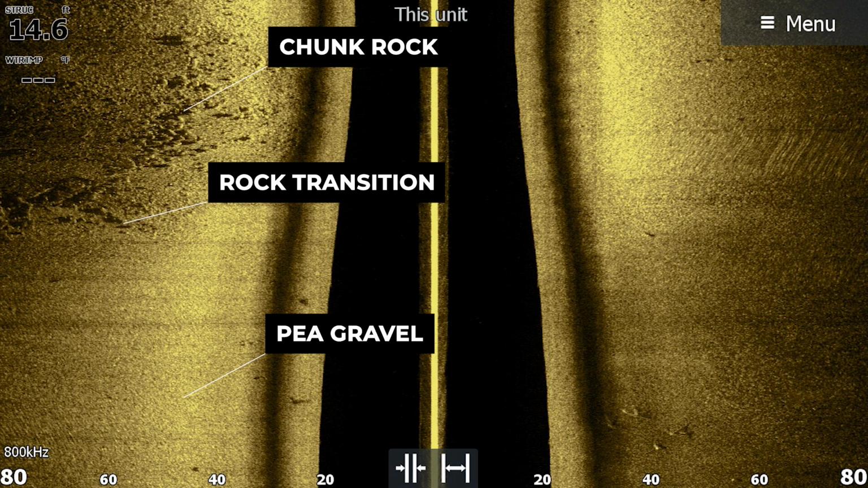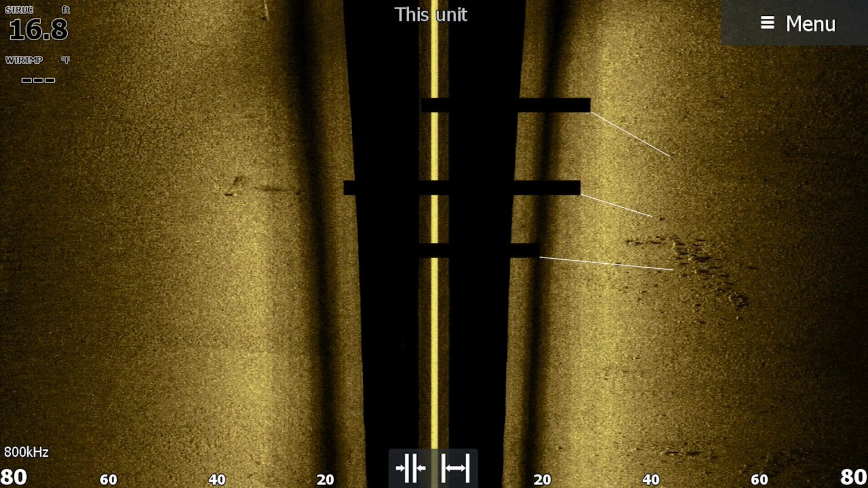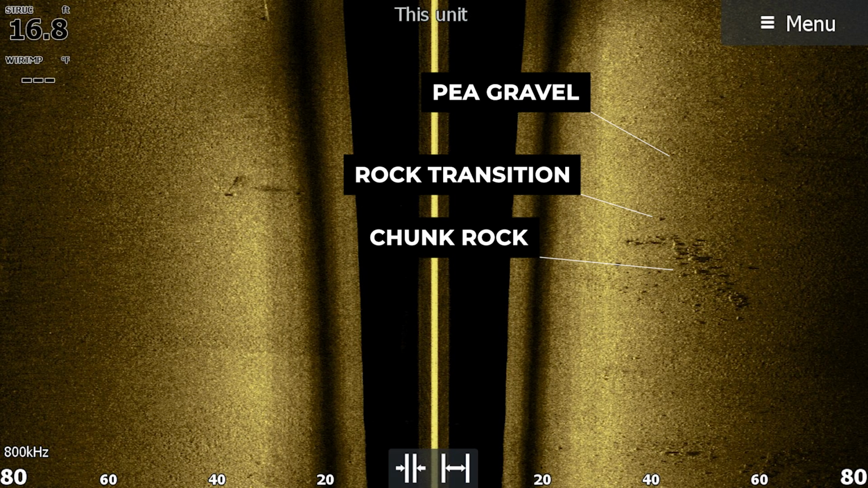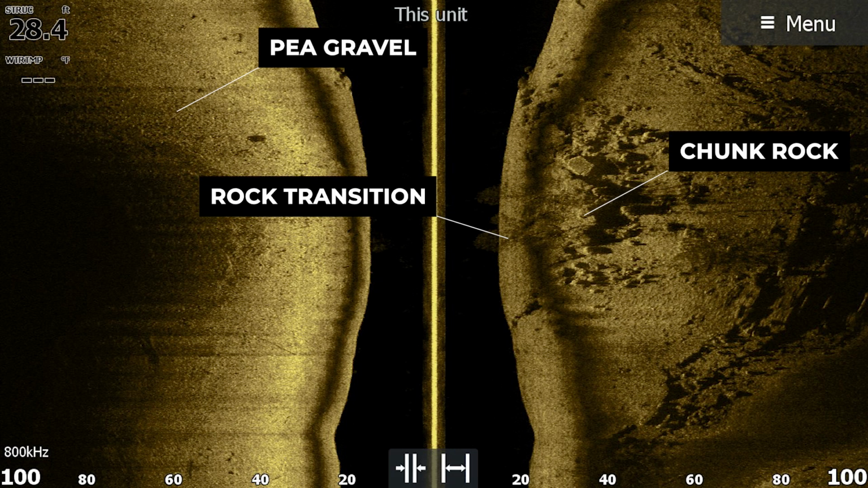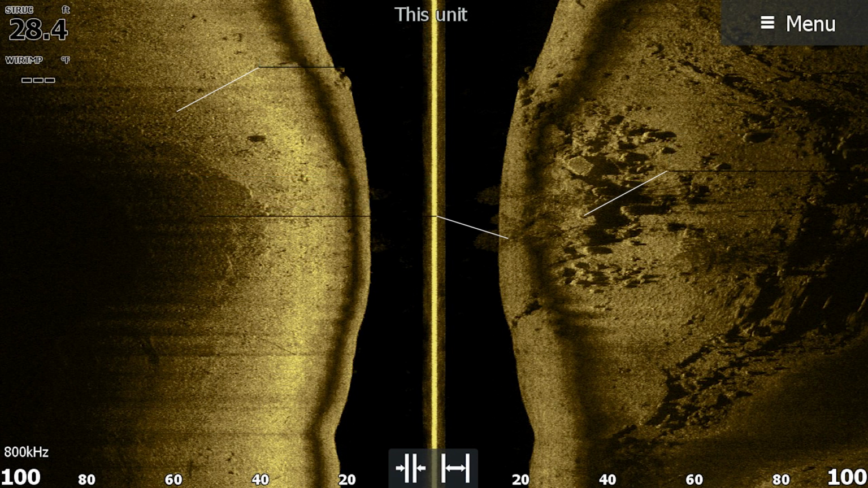Bottom composition changes are basically places where you go from a smaller type of rock to a bigger type of rock. Most of the time you're going from either pea gravel to some bigger chunk rock or bigger chunk rock to boulders. These areas are going to attract not only shad, but also crawfish. And I think that crawfish are a very overlooked forage that the bass will feed on in the wintertime.